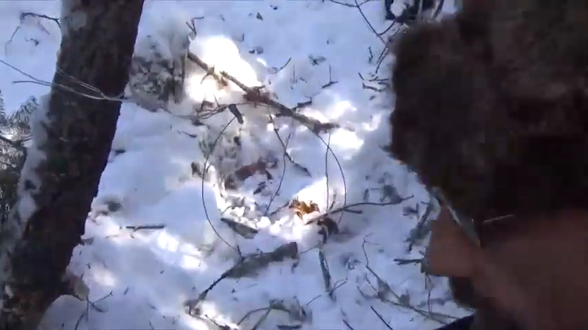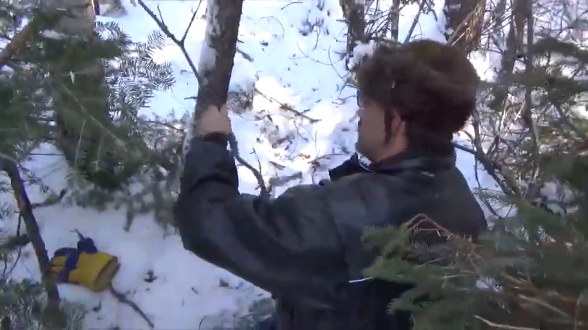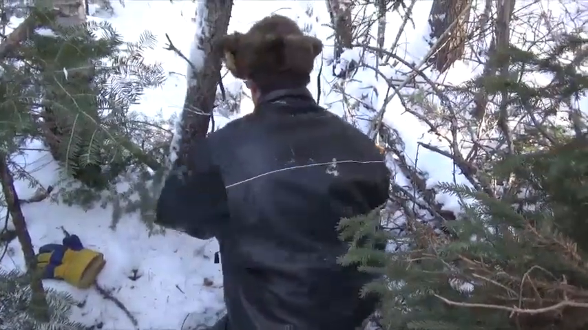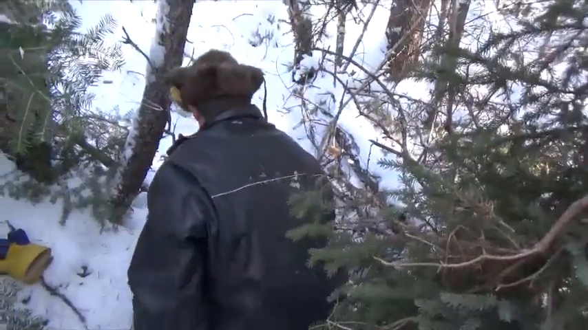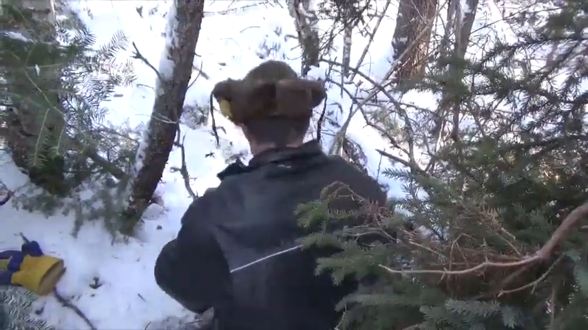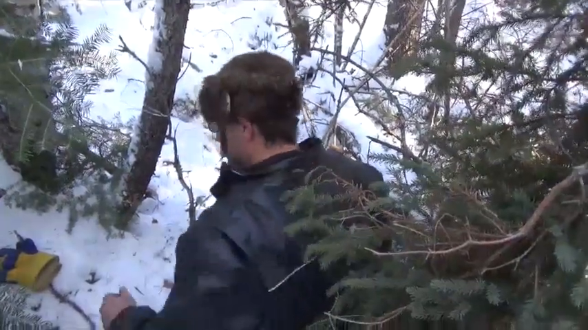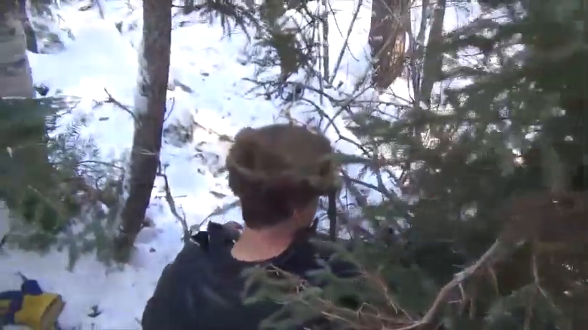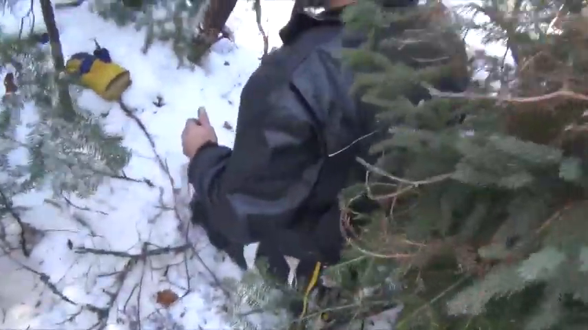So there's the snare hanging in place. Now I just come through here like a bull in a china shop, busting branches, and I threw everything away.